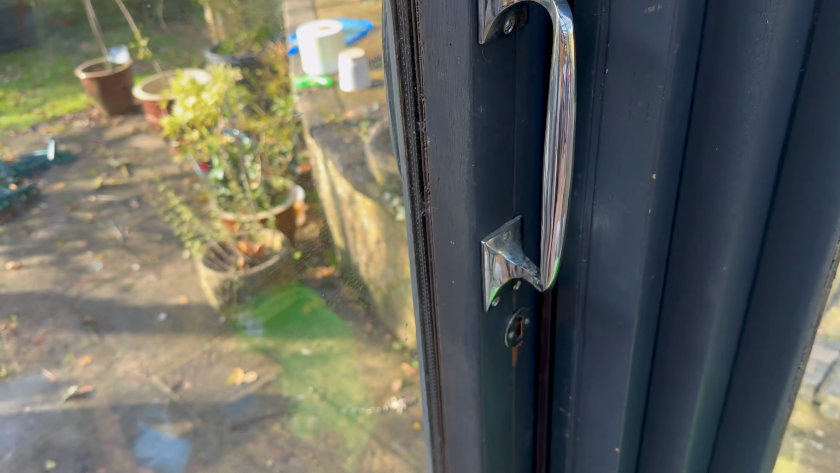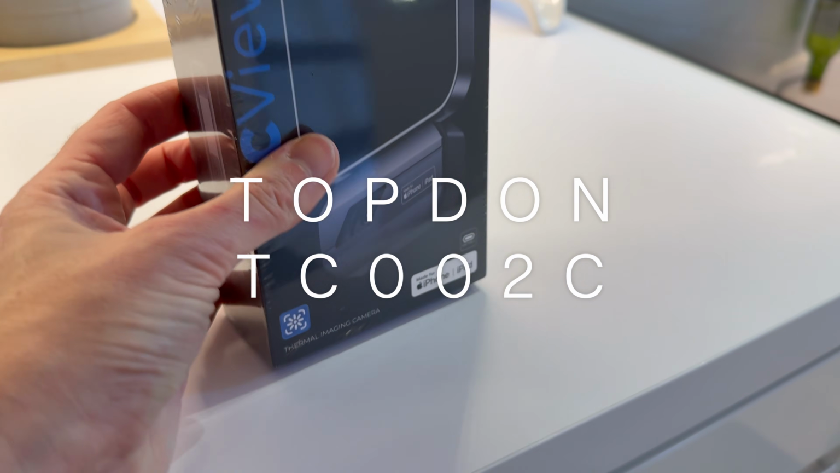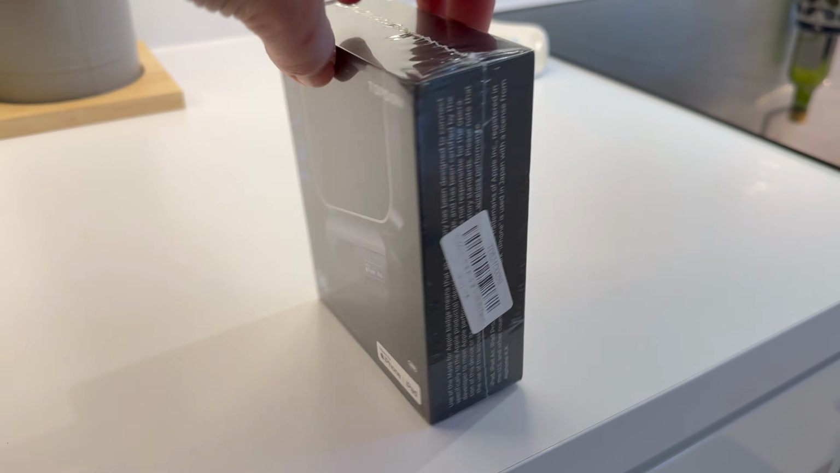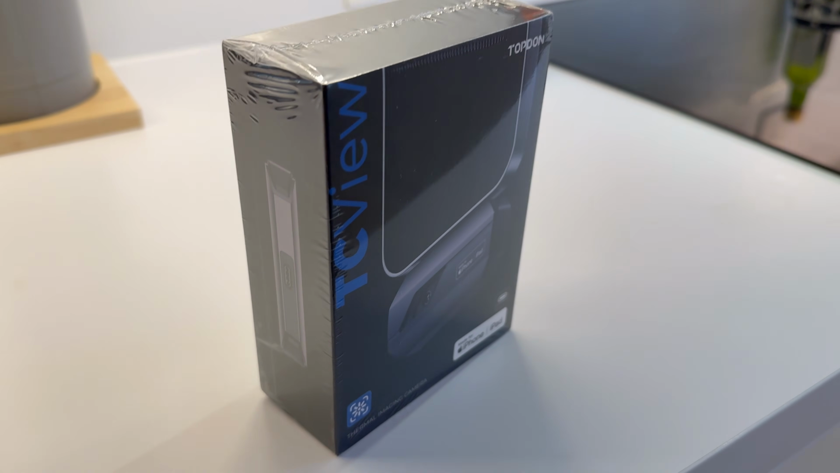Getting back to the topic, let's have a look at the Topdon thermal camera. This is the USB-C version, so I got this one because my phone is USB-C. You can get a Lightning version as well. This one is for iOS, but you can get them for Android as well, of course.